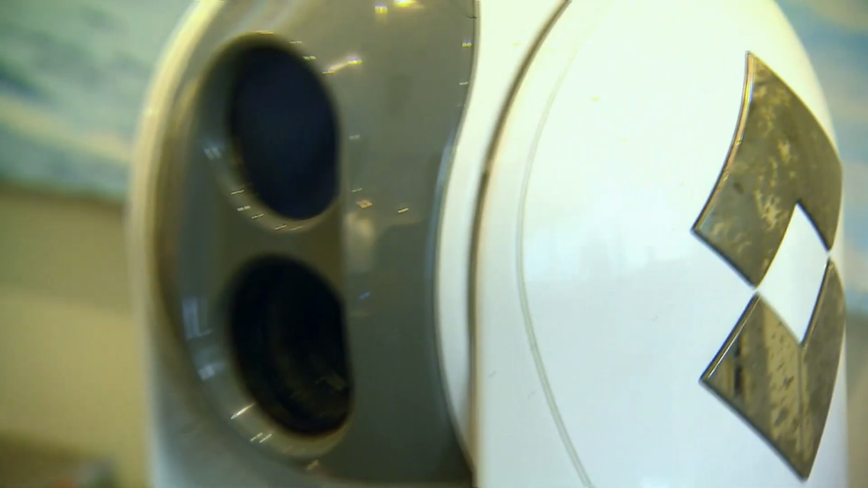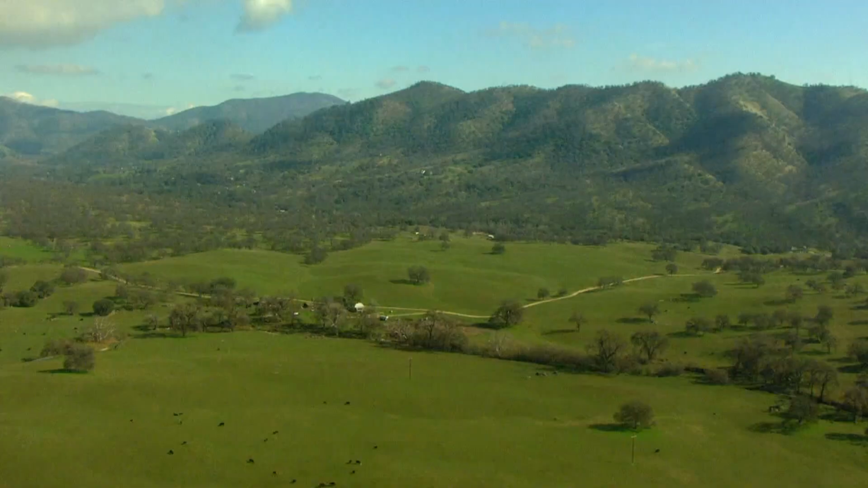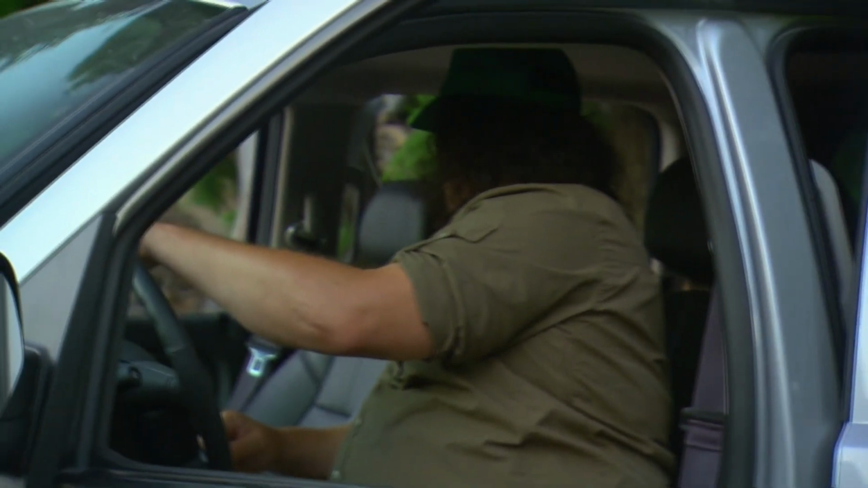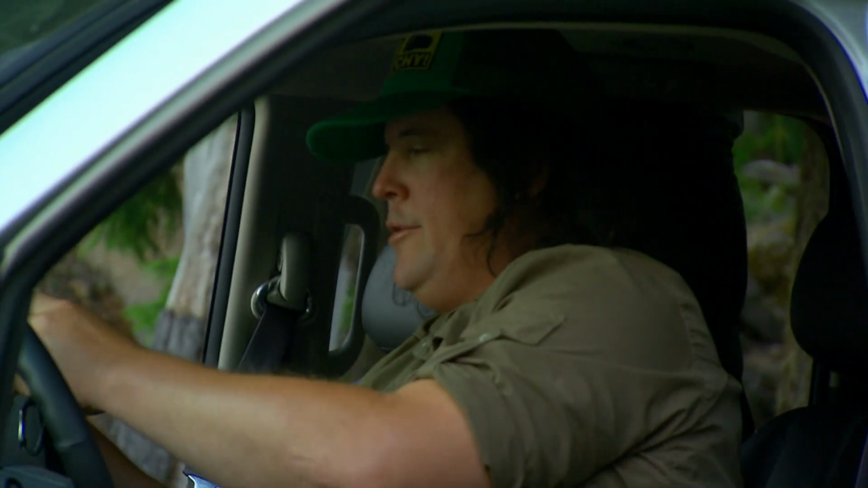Once again, my friends at FLIR have come through for us. I'm looking at the device. I don't know how many tens of thousands of dollars it costs, but we get to use it for free tonight. That is going to be awesome. If I get some cord, I can hang this from the mirror and I'll be able to drive and look at the same time without crashing too much. Yeah, I wouldn't recommend that.